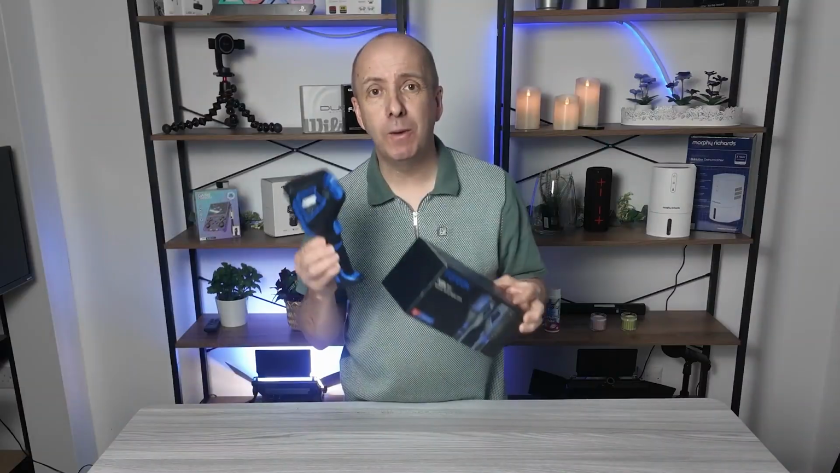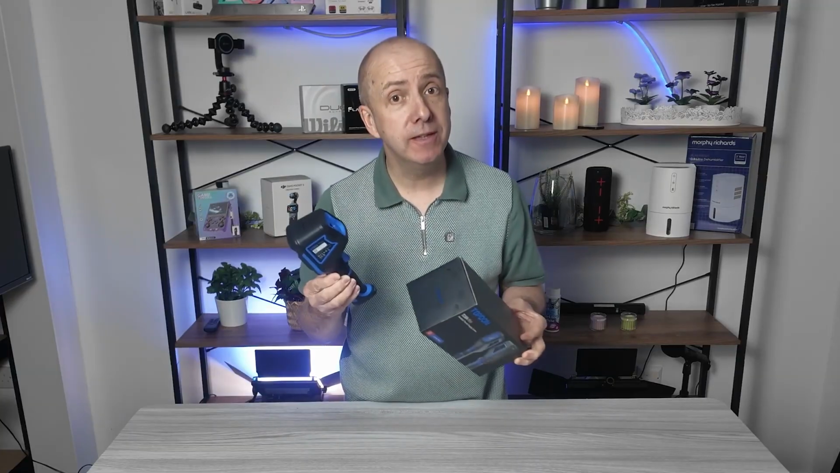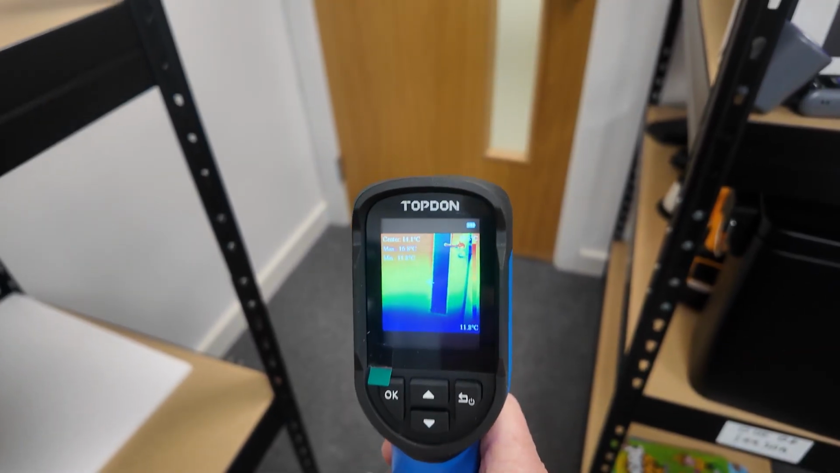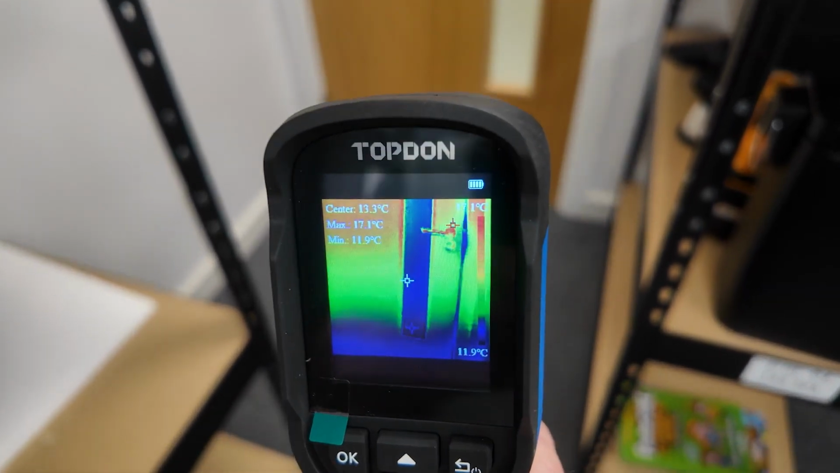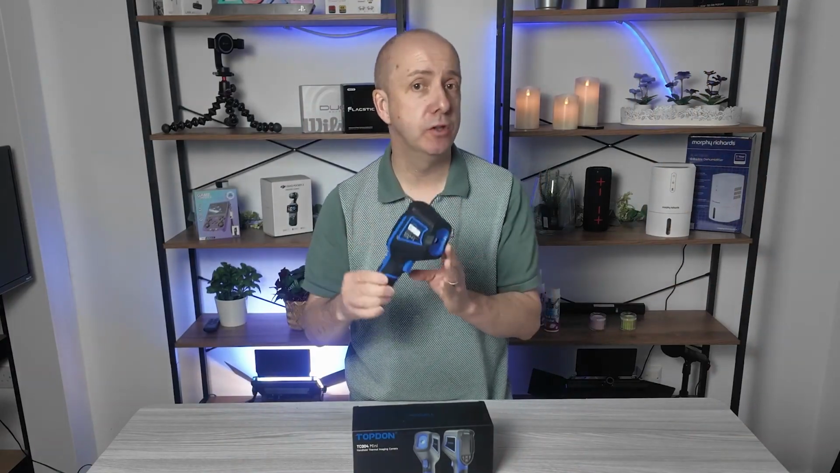So who should buy this? Well, I definitely think it's for the DIY homeowner. Electricians, plumbers, roofers, mechanics might use this. Property inspectors is probably one of the most popular choices for this. Like I say, looking at insulation, heat losses around the home. And car mechanics and diagnostics is probably who's going to use this.